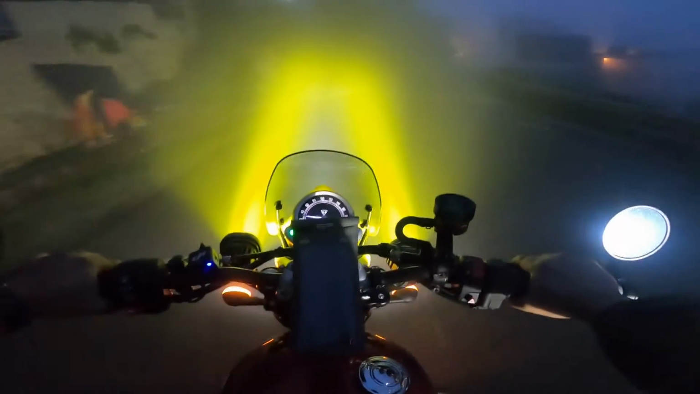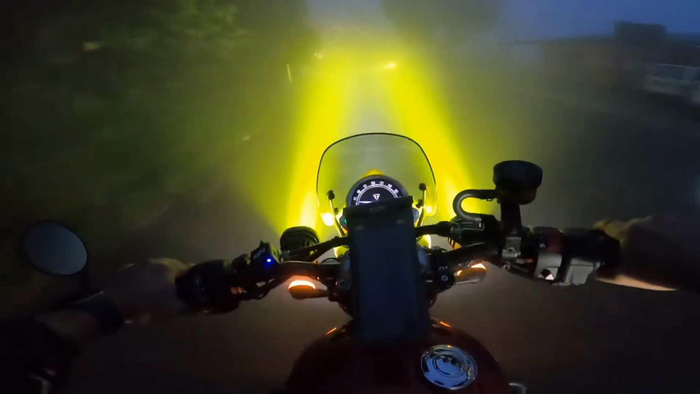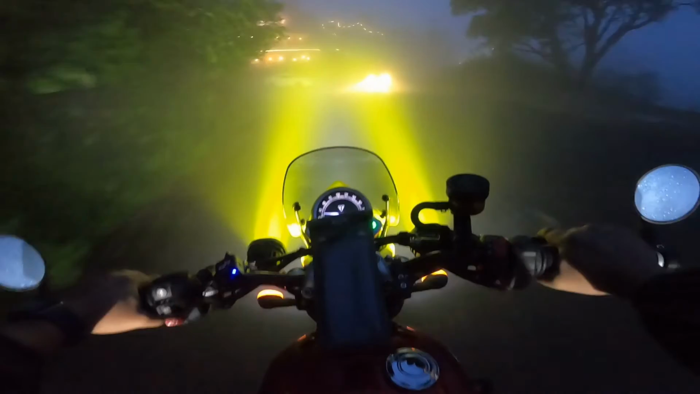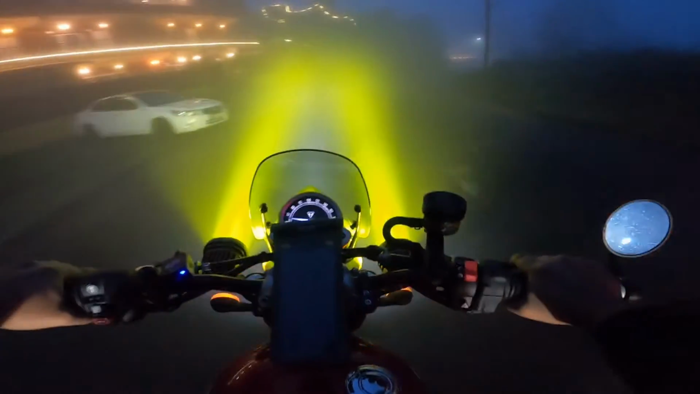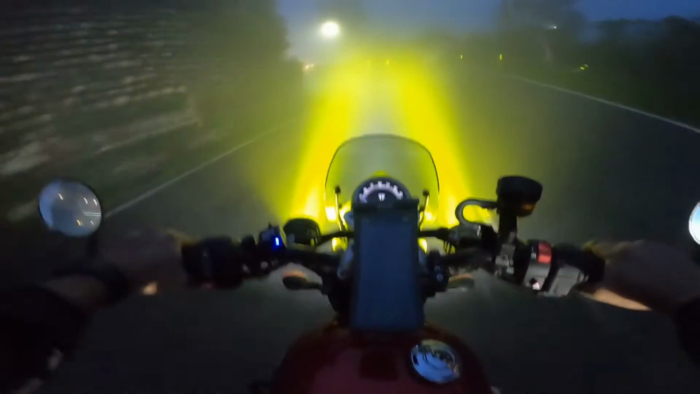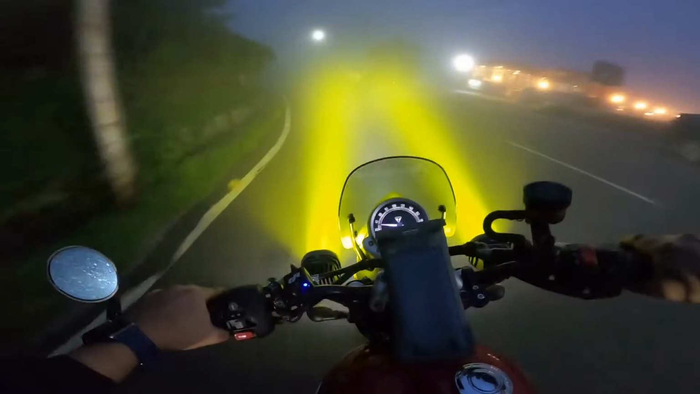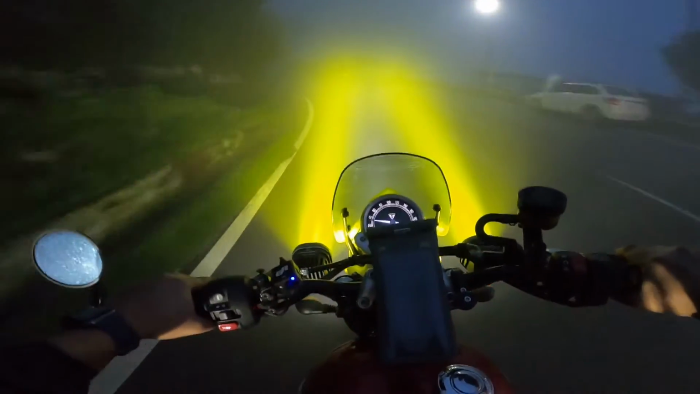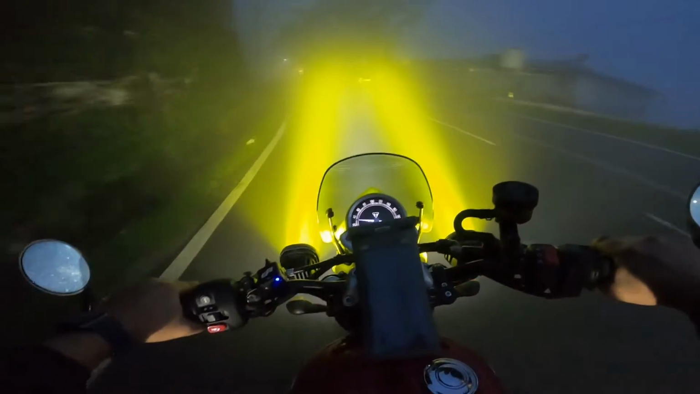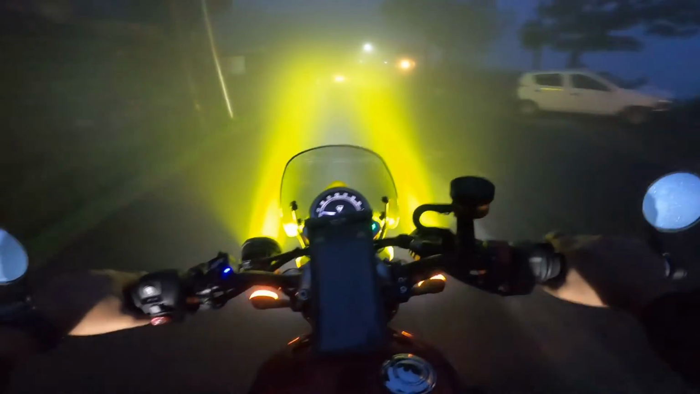I've been riding for almost 6 years now in total, if I count all my bikes from the first bike till now. One thing I've noticed is that in the hills the most important thing is to stay on your side of the white line. Never go on the other side, because oncoming traffic will not expect you to be coming from there, they will expect that you are inside your line, and you can mess up there.